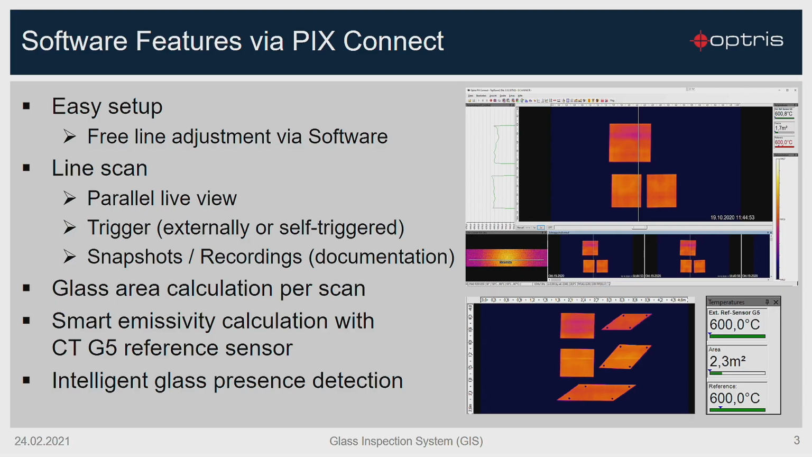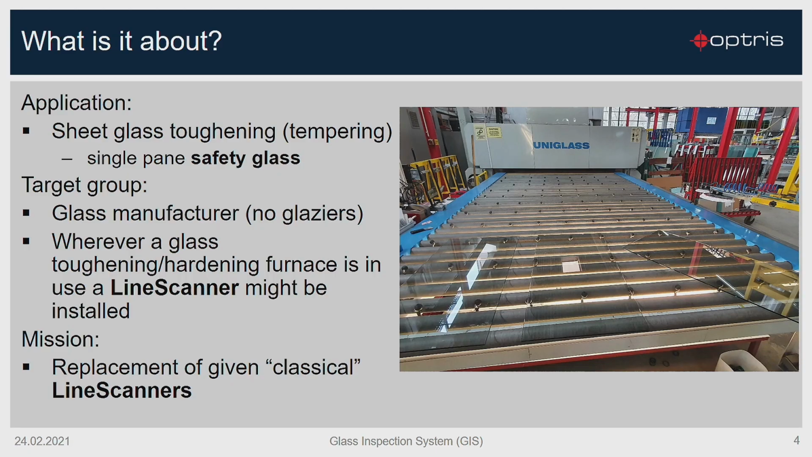So for the operator it's also necessary to see the temperature profiles, and therefore you can find in our image also a profile line. And on the left side you can see the temperature distribution regarding this profile line. So the operator can see if there's something strange inside the furnace, inside the oven, that one heating area is too cold or maybe too hot, and the operator can also control the furnace with this information coming from the Pix Connect software.